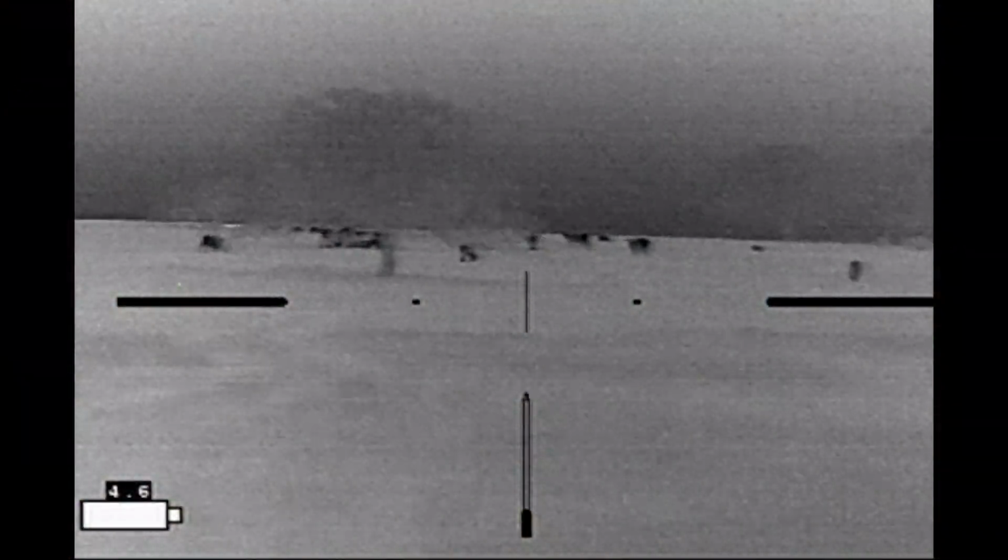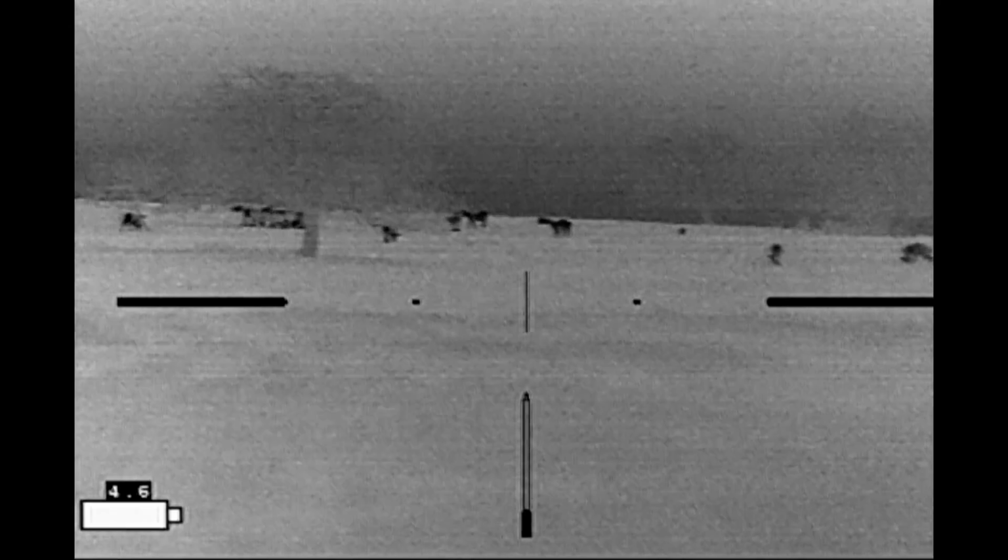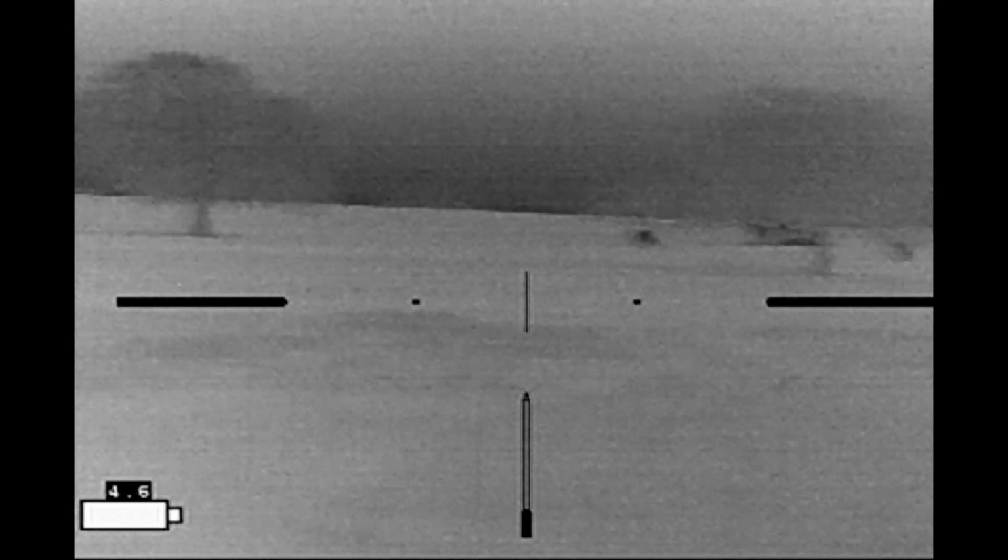Well, we moved on to our next property. Found hogs way out there in the distance behind the cattle. I think they're about 350 yards away at this point. Once we got to within about 100 yards of the cattle, they took notice. And as we tried to move into position so that we didn't have houses in the background in order to fire, the cattle moved with us.